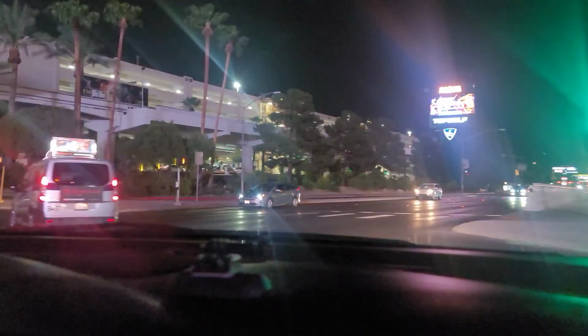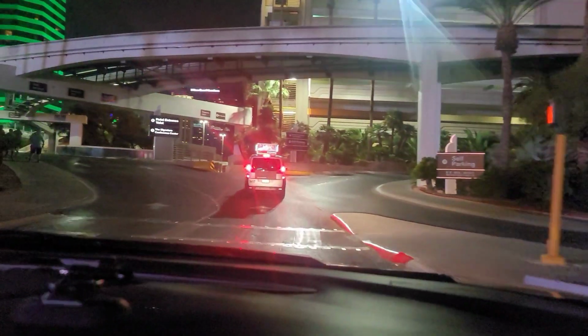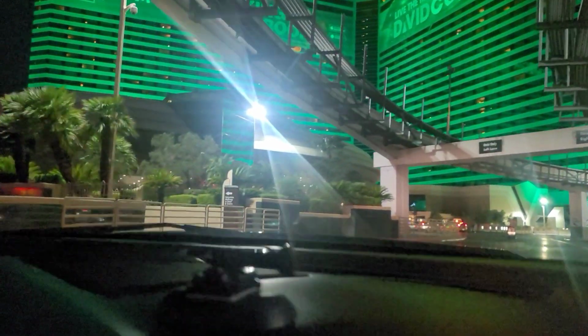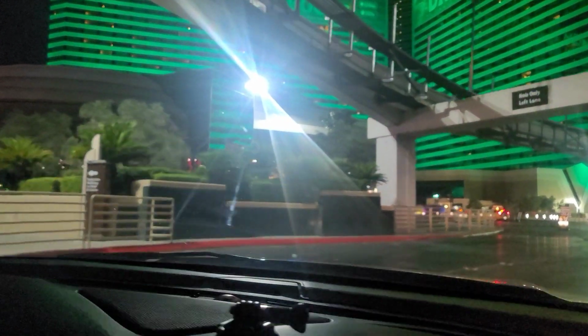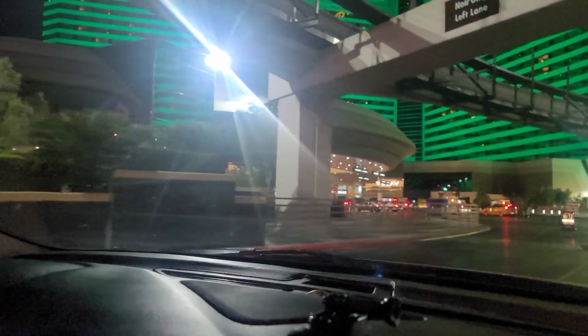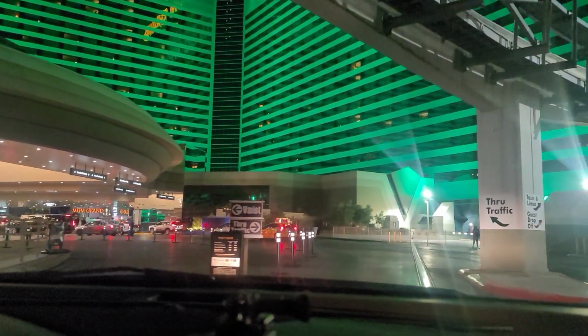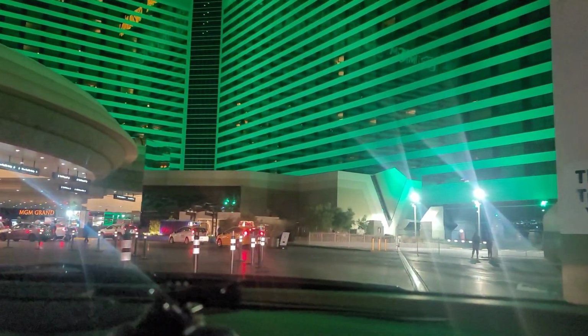Okay. So now we're going to go through the MGM Valet. This has a pretty busy area. I've been in here quite a few times with Lone Wolf Rick, and this can get pretty busy in the daytime, so if you are driving, you want to be real careful. They do switch the signs every now and then with the through traffic and taxis, valet, so.